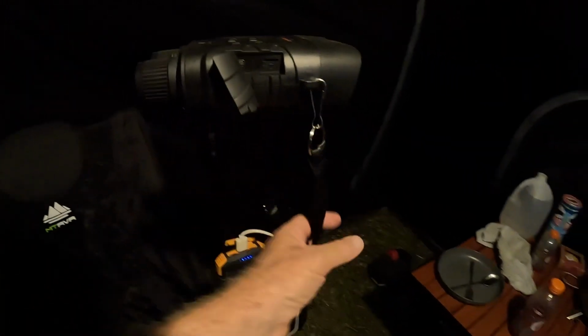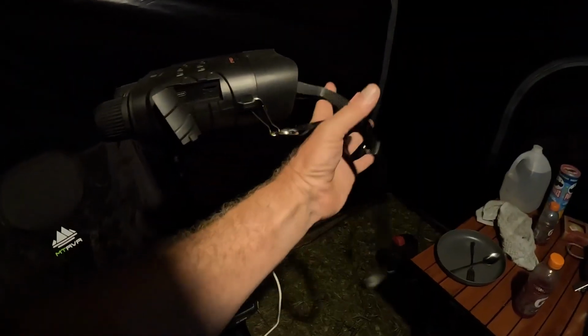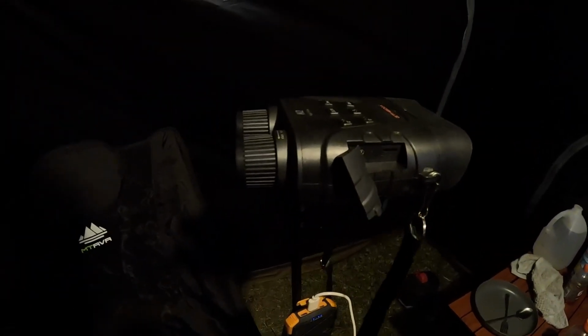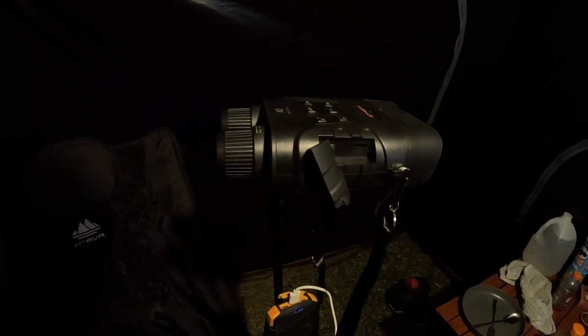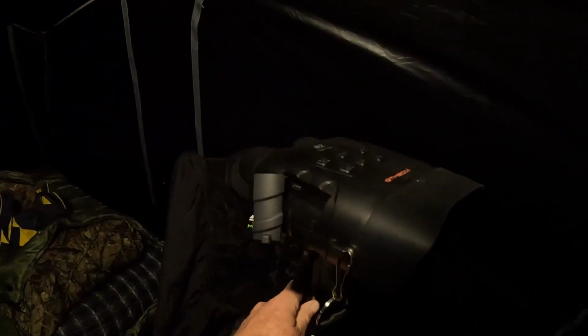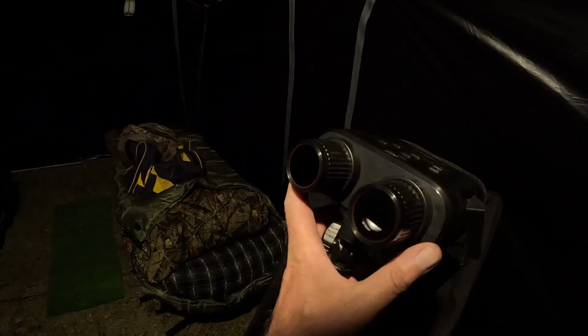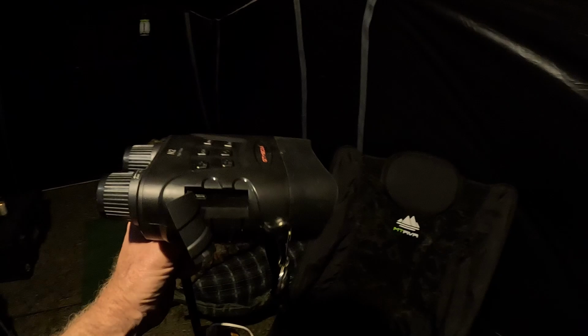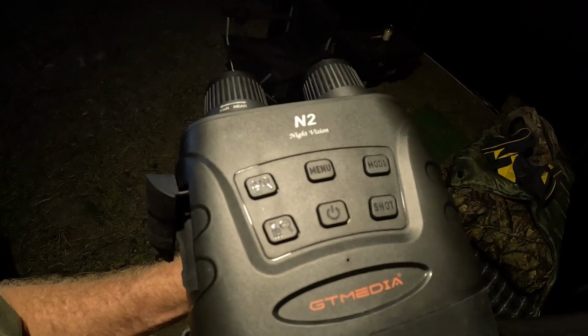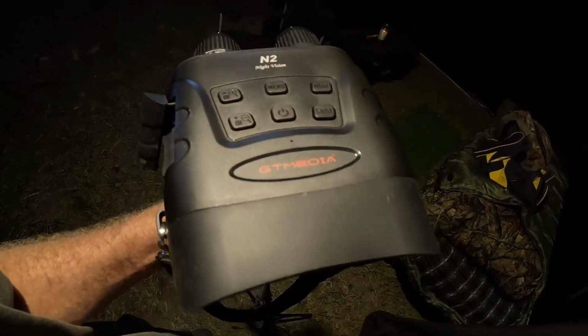But like I said, you can put regular batteries in it and just use it like regular binoculars with the sling. You know, just throw it around your neck and take off. But for what we were doing, I knew I was going to be videoing. I figured it'd probably be better to have it on a tripod, so I could get back here and actually look into the little viewfinder and see what's going on. But that's really cool. It's even got a little screen. You can check out your video. Amazing little gadgets they can make these days, isn't it? This one is the N2 night vision. That is wild.